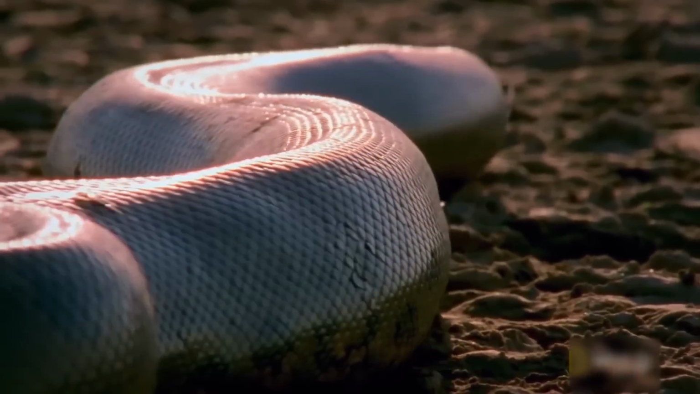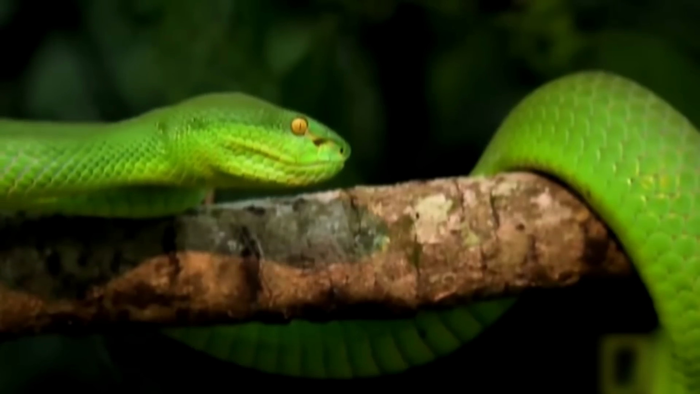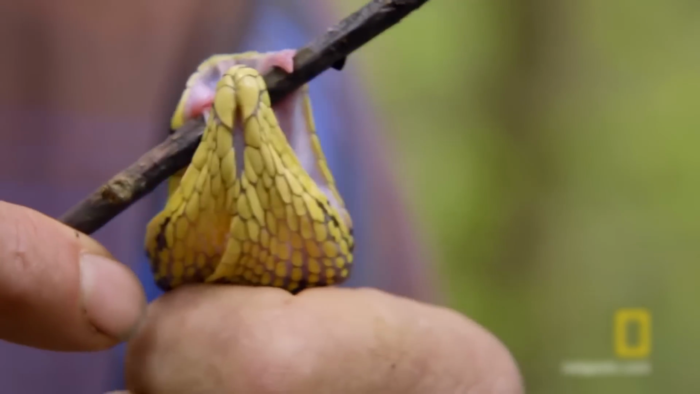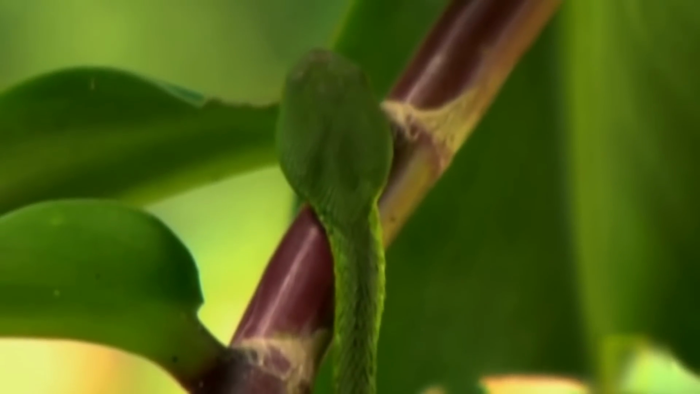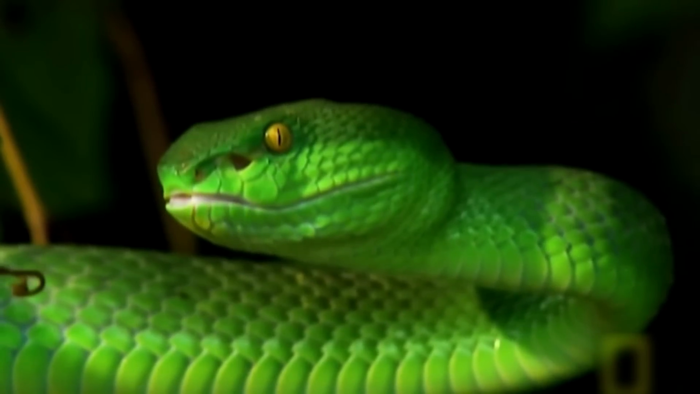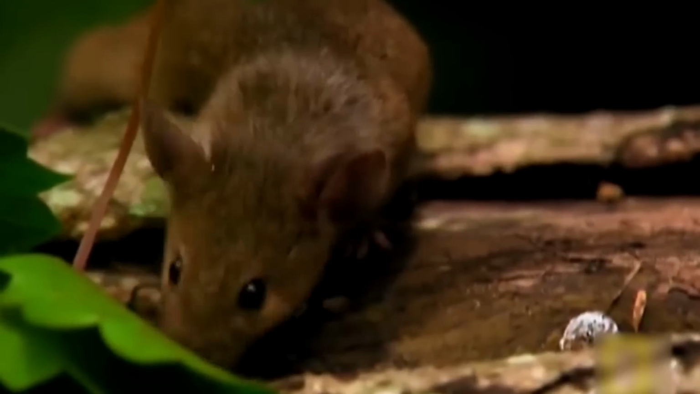Pit viper. If you believe the anaconda is the only scary snake around, think again, because these vipers are just as deadly, my friend. In the Amazon forest, most snakes are pit vipers with cool superpowers, heat-sensitive organs, and nostrils. They use these to find warm-blooded prey, making them expert night hunters.